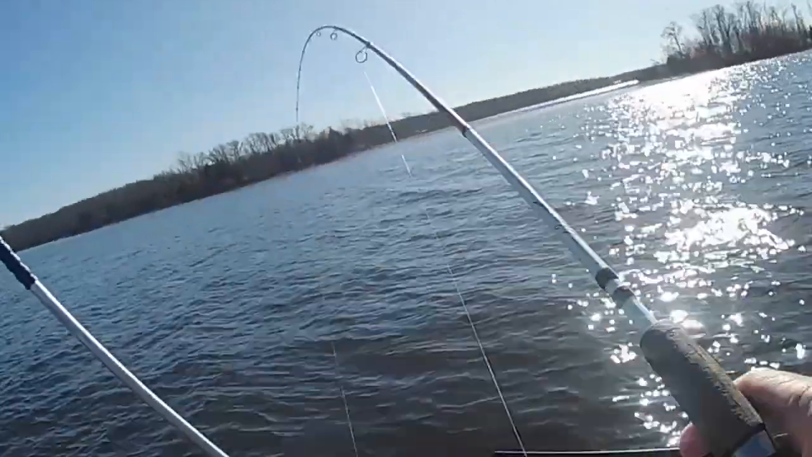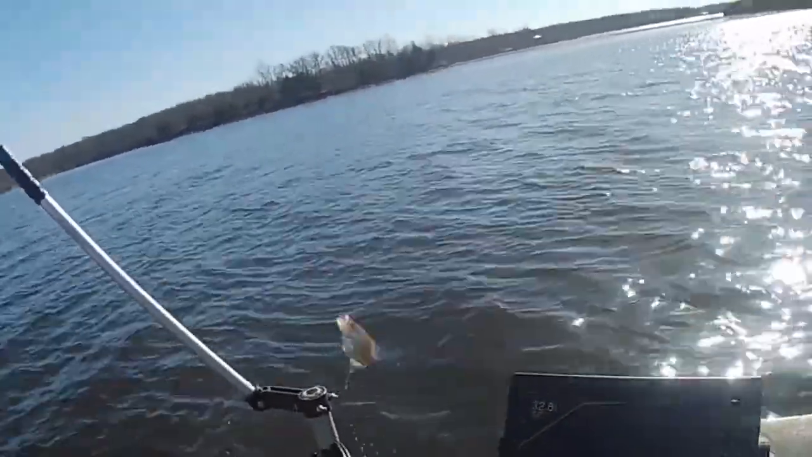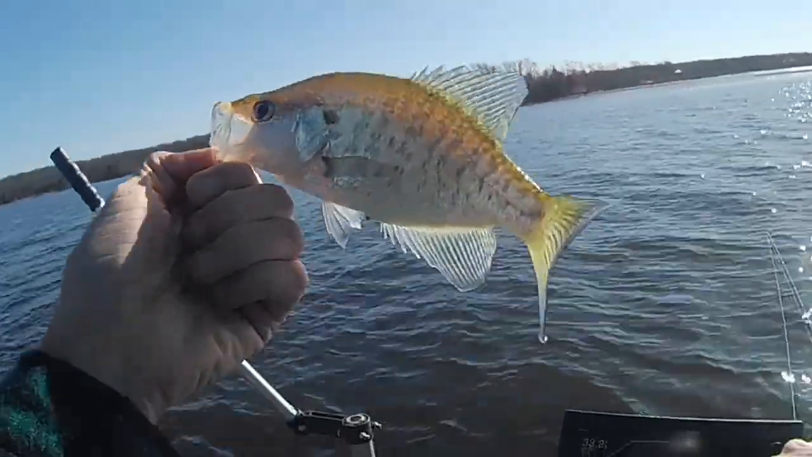There's another one, Joe. He's on the bottom one. Not very big though. It's kind of what I was running into before out here. I mean, they'll eat, but golly, they're small. I know there's got to be some big ones out here somewhere.